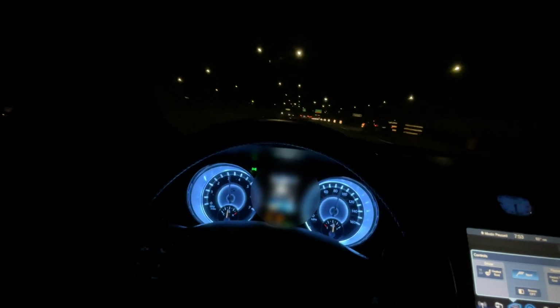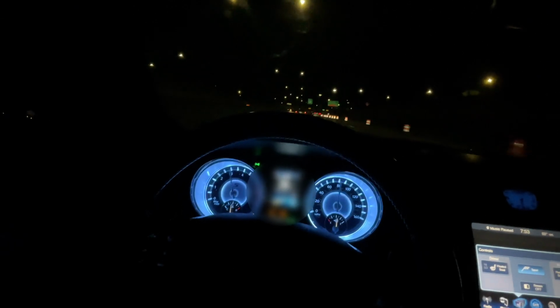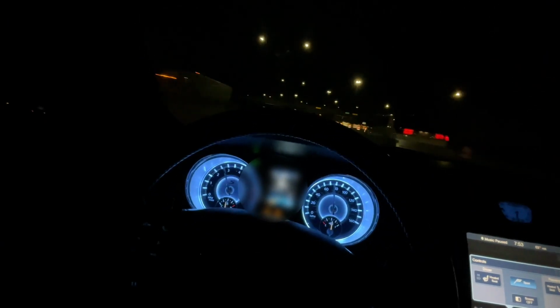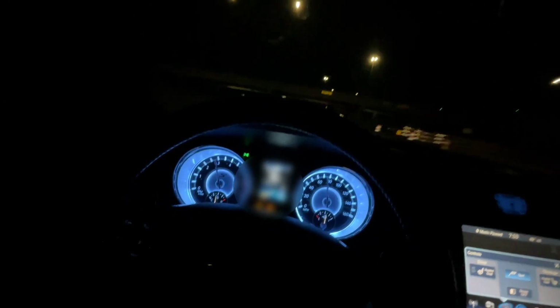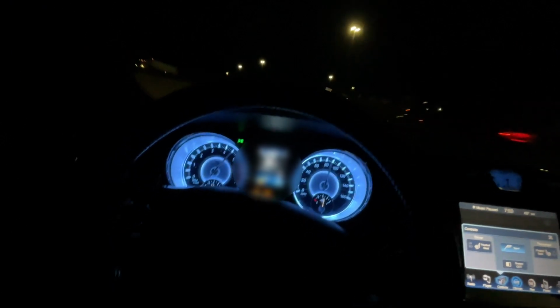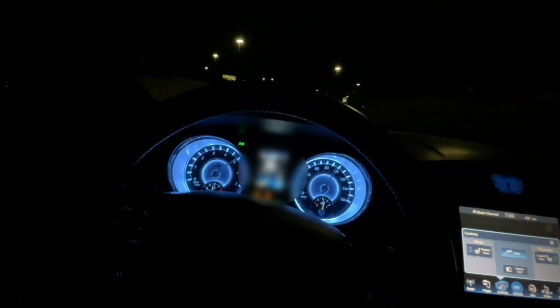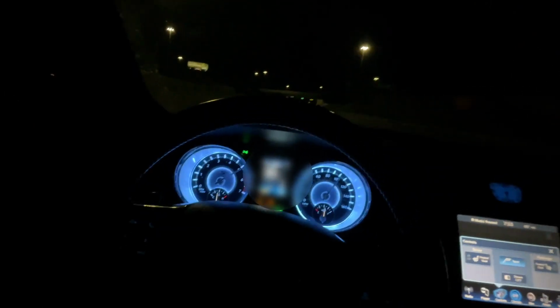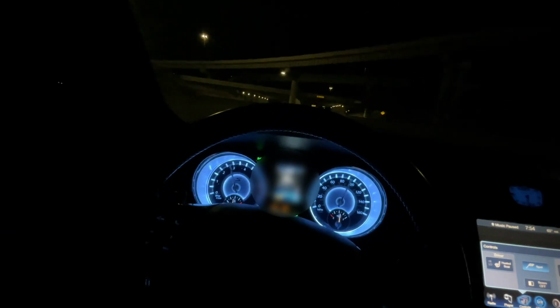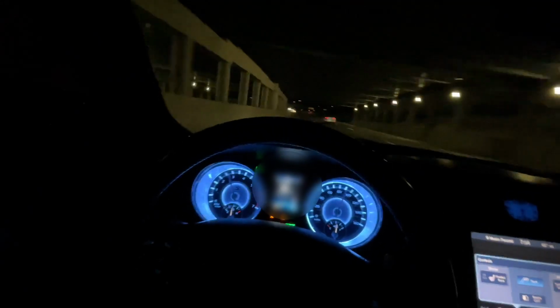Look at this bitch. Not using they fucking blinkers, man. I hate people who do that dumb shit. Like, why the fuck would you not use your blinkers? Alright, I'm gonna keep the windows up because hopefully y'all heard that shit, man.